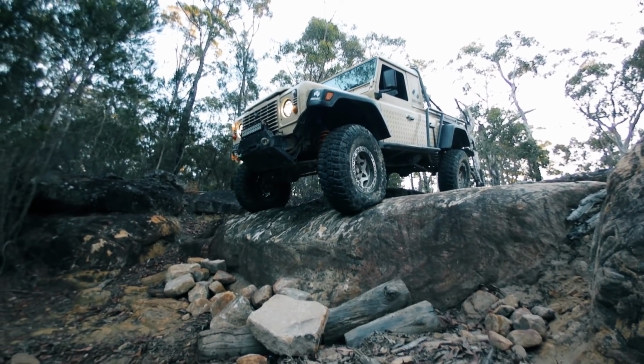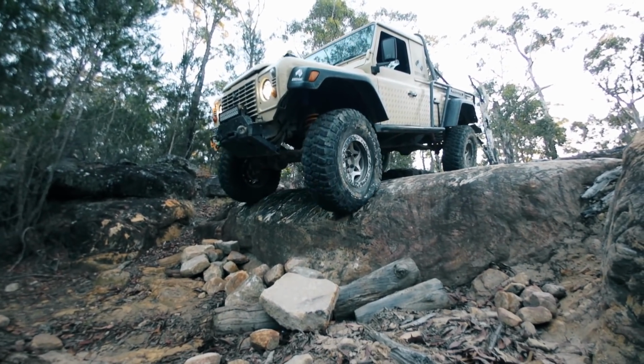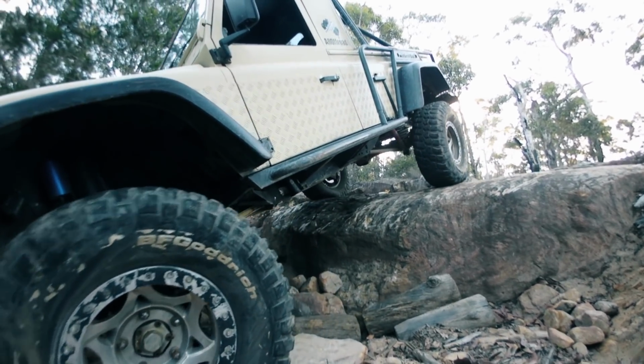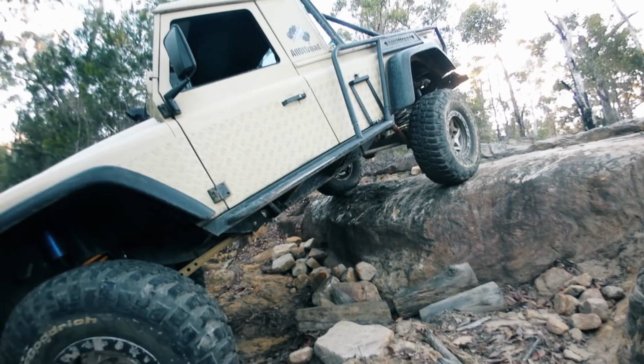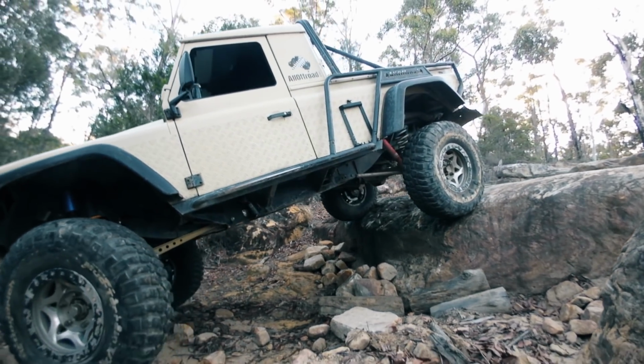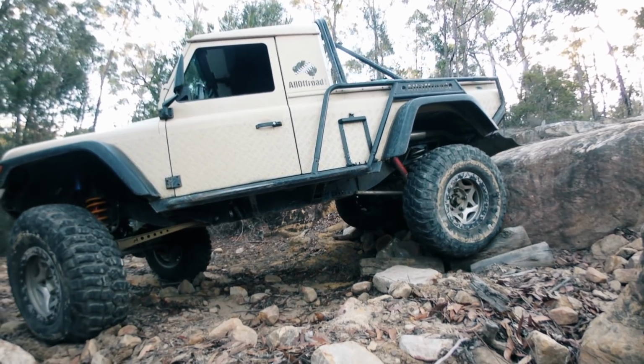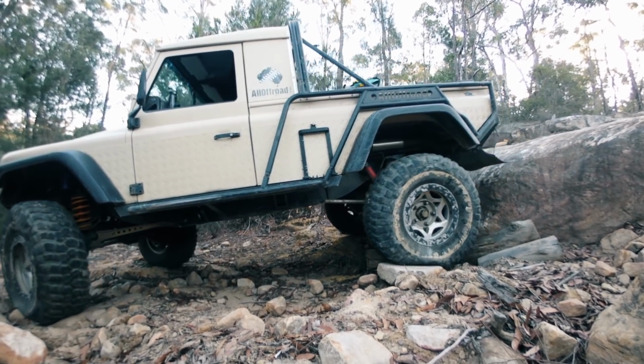On these steep drop-offs, the aim really is to go down very slow and controlled, but also try not to hit the brakes too hard, as that could move the rear around. A good departure angle is quite helpful here to prevent scraping of your rear bar.